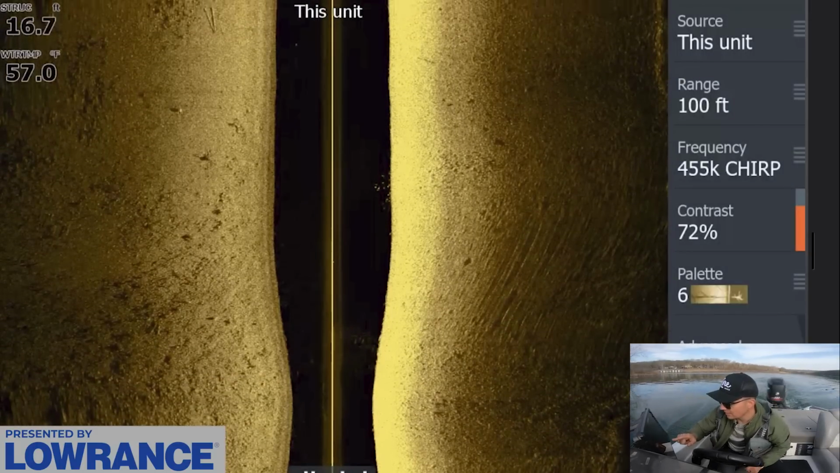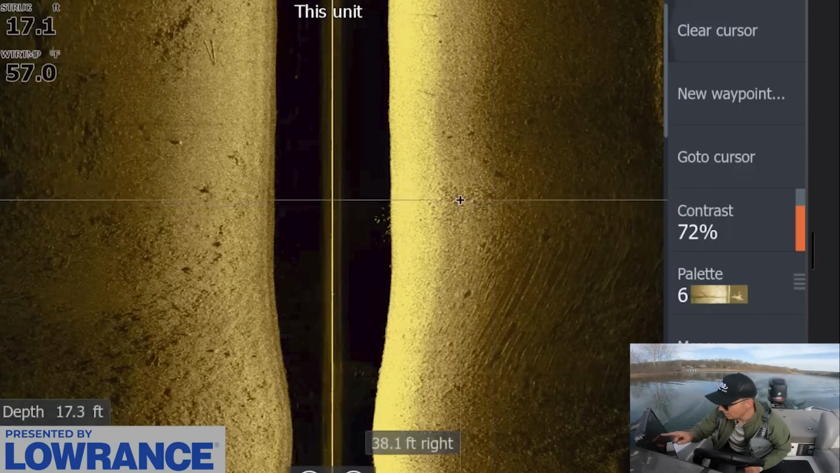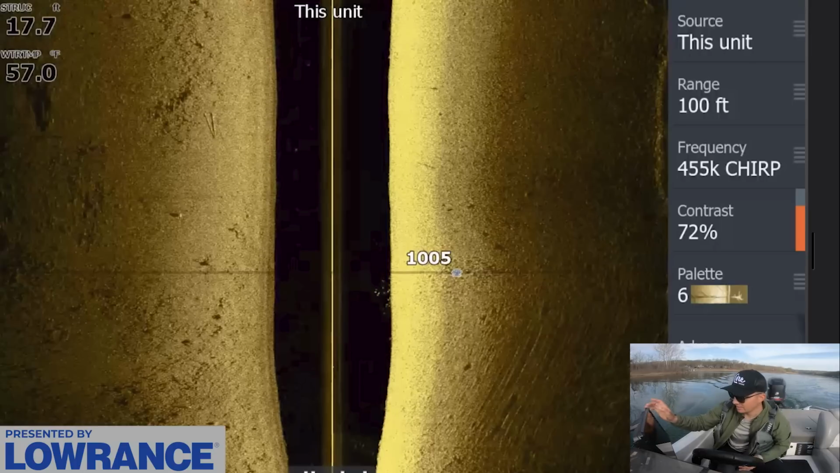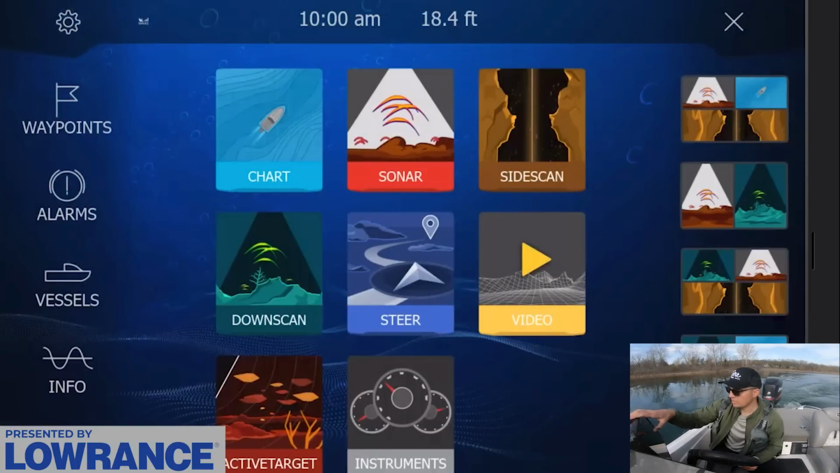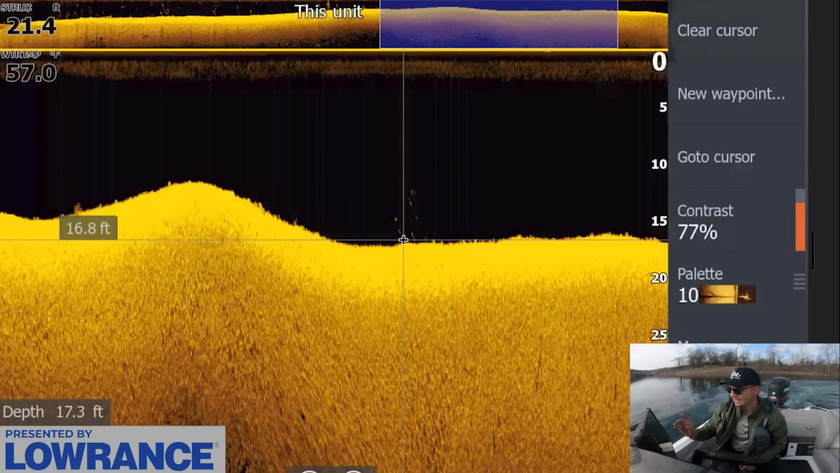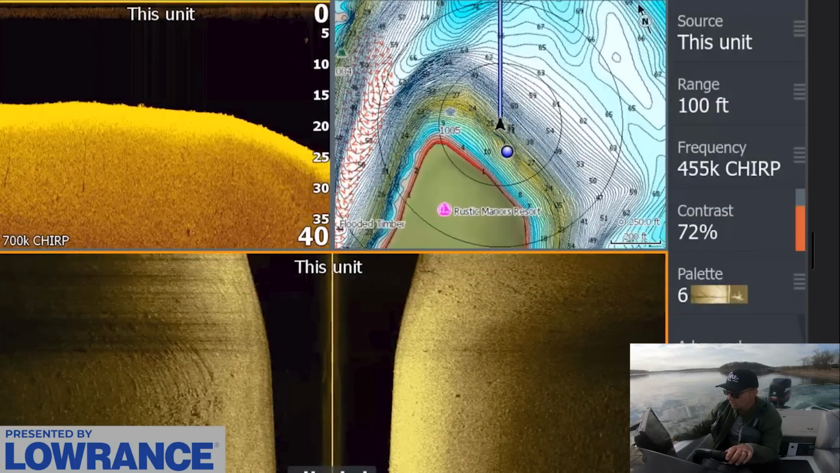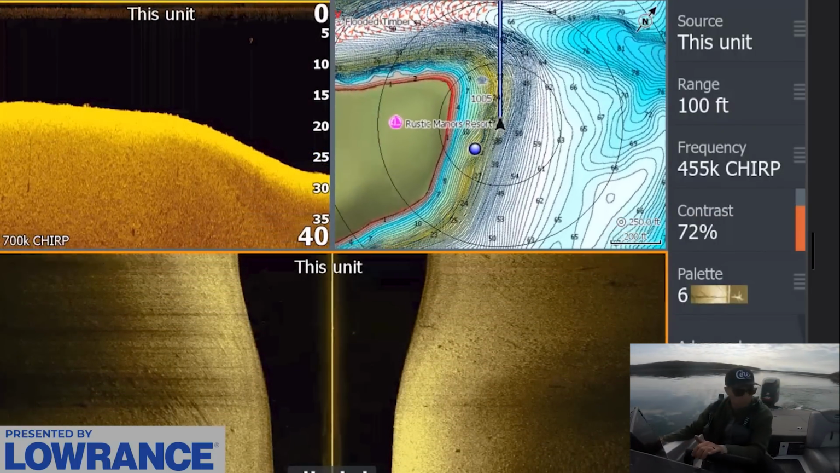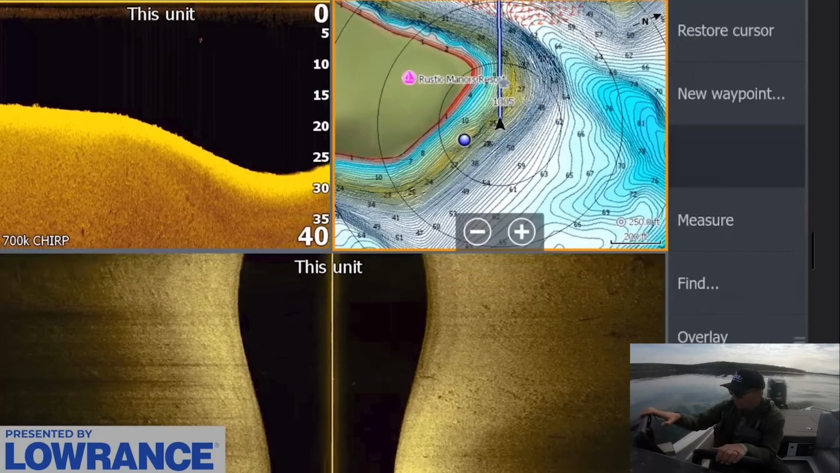This is maybe what we've been kind of looking for. You have right in here some shad, it looks like. I'm gonna mark this with a shad icon, which is a good sign for two reasons. One, we can see what depth these fish might be in from the position of those shad. Those shad are in 16 feet of water, so that gives us at least an idea that maybe we need to be looking for fish in that 16 foot range, 15 foot, somewhere in that zone, which is a really good clue for us.